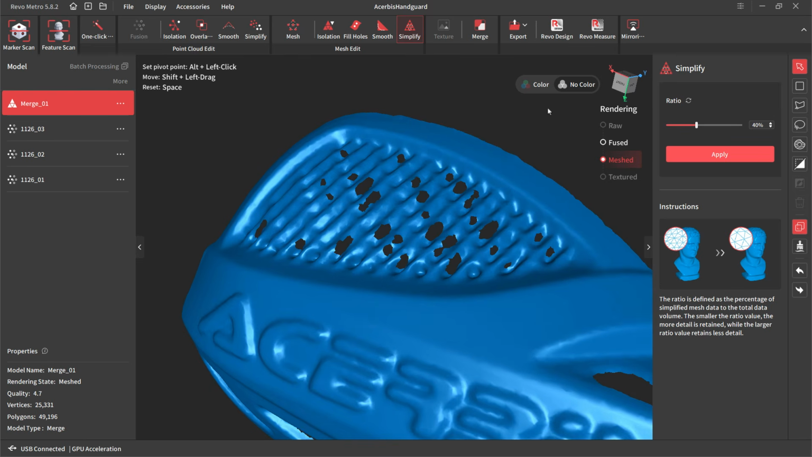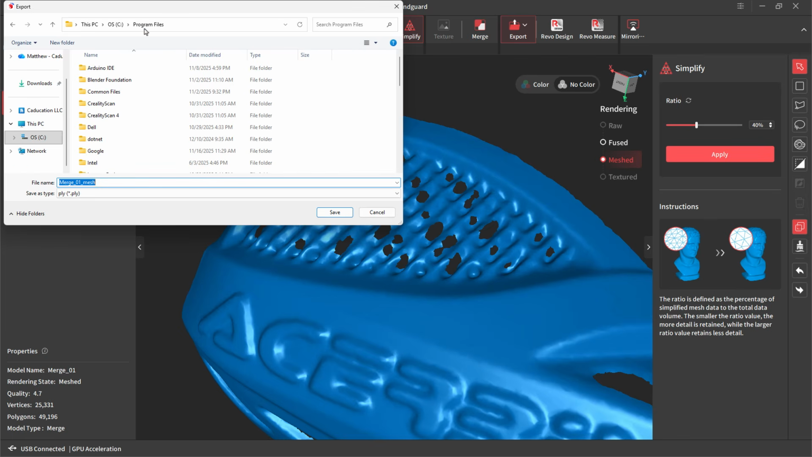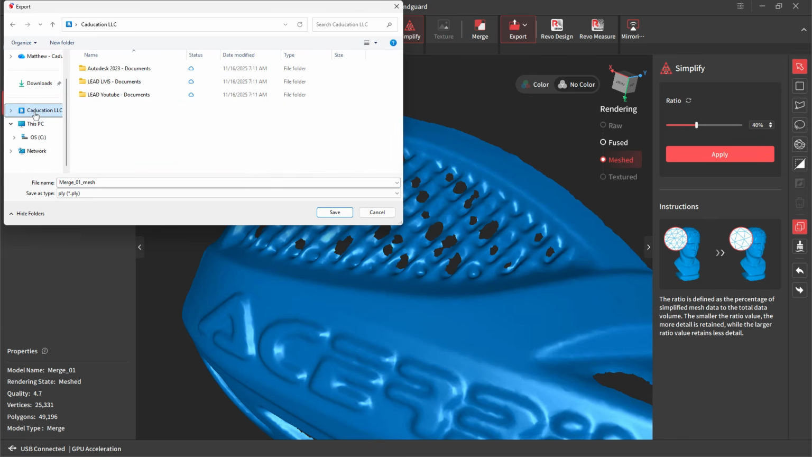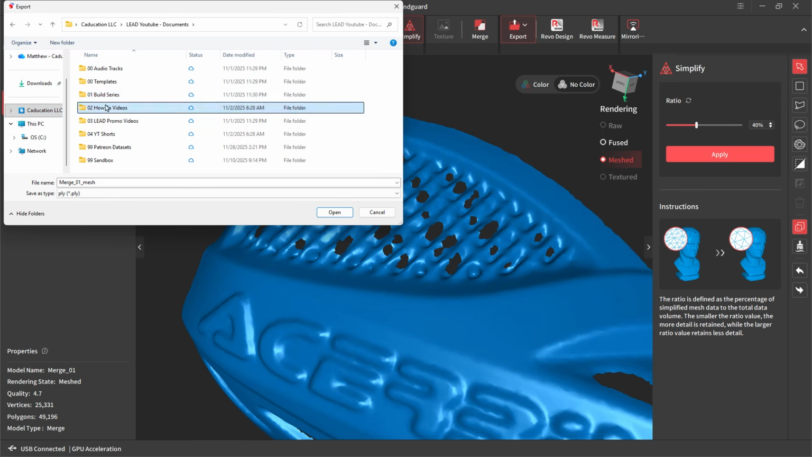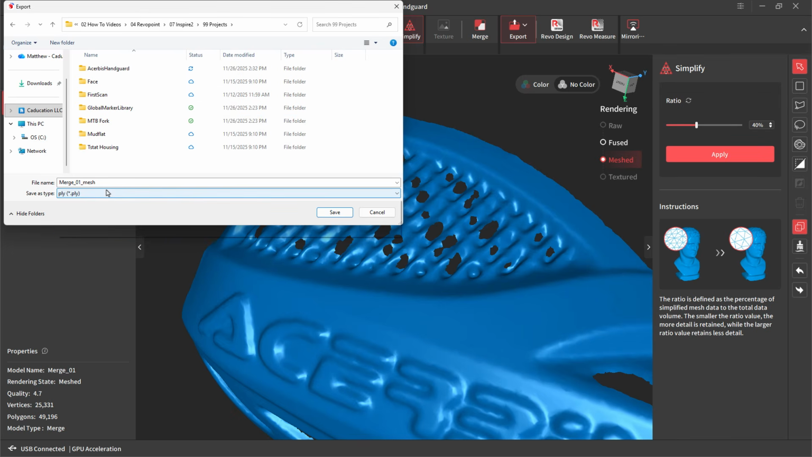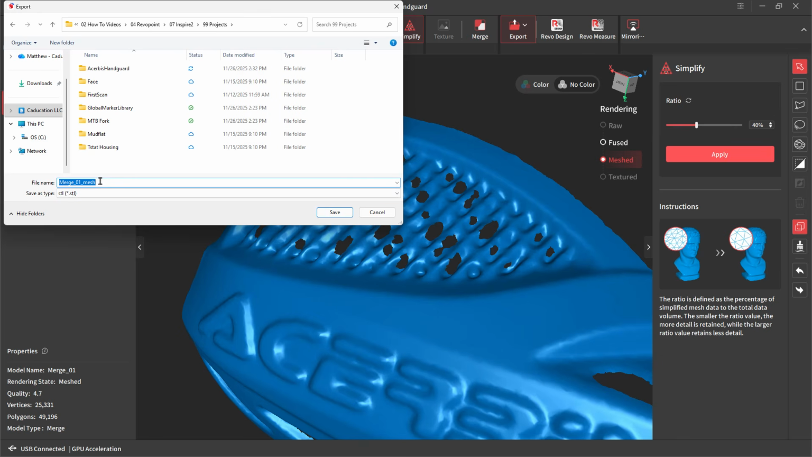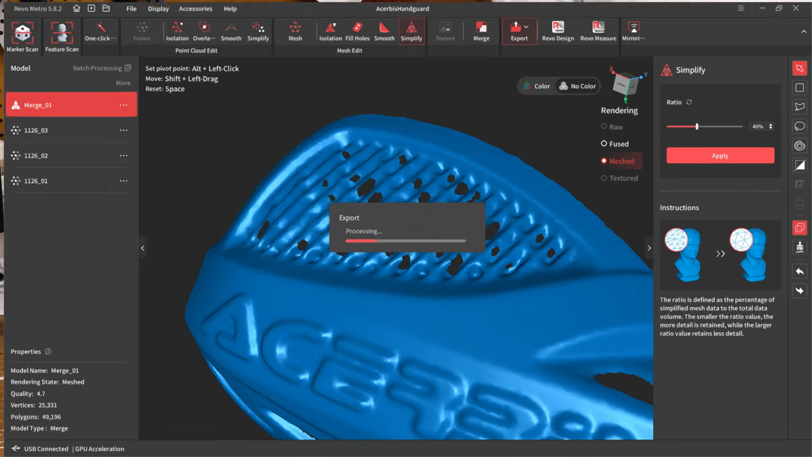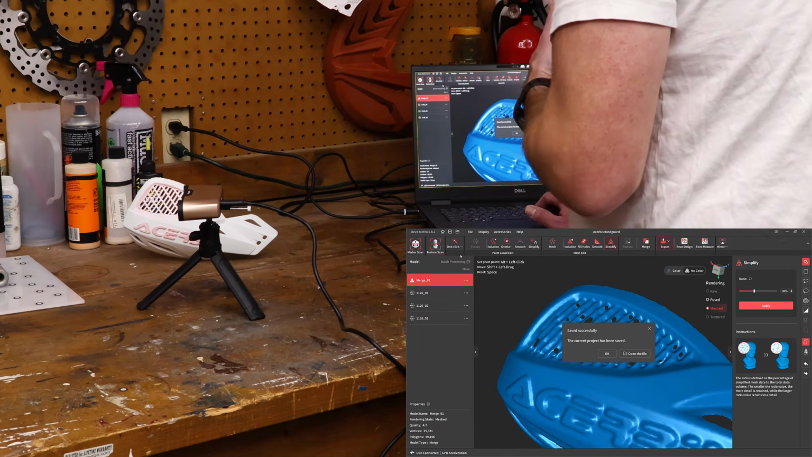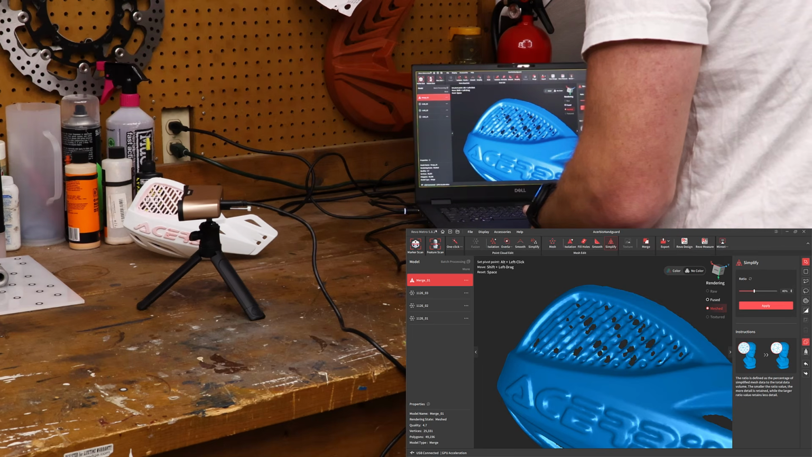Now what I'm gonna do is I'm gonna export this mesh. And let's see, I will save it. Let's go over here. I'll just stick it here as an STL. And we'll just call it handguard. And so I'll leave a link in the description so you can download that if you want to. Go ahead and say okay.